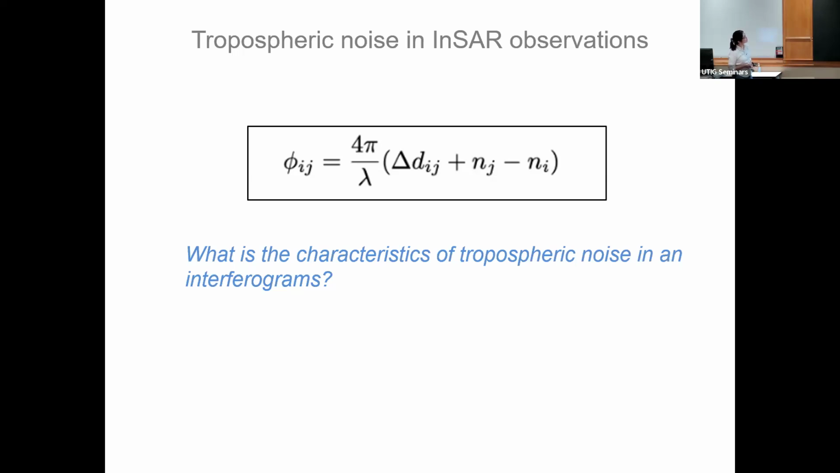So if you're looking at what the tropospheric noise adds into an interferogram, here phi_ij is an interferogram using SAR acquisition I and SAR acquisition J, right? And what's the signal under this assumption? Tropospheric noise is the competing factor. So what are you measuring here after you do all the other subtraction and correction? It's going to be the amount of deformation that occurred between date I and date J in the line of sight direction, plus the tropospheric noise at day J minus the tropospheric noise at day I, right?